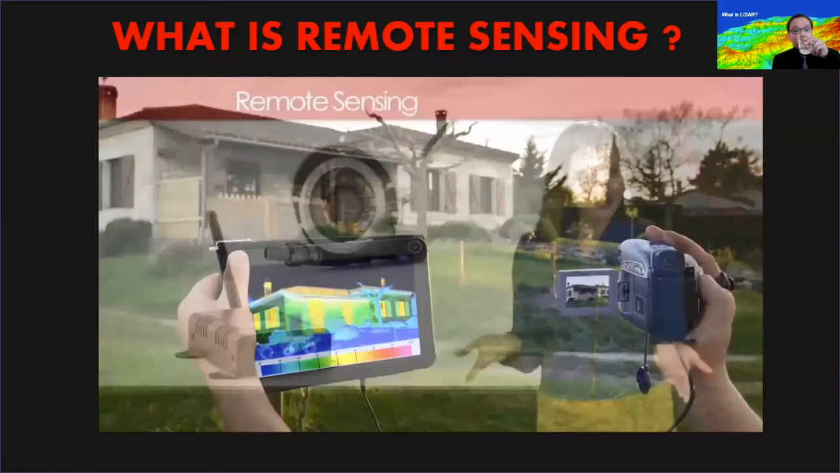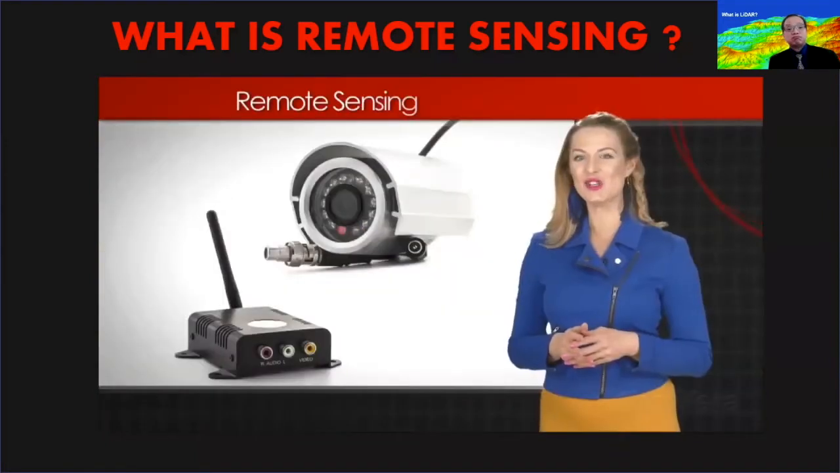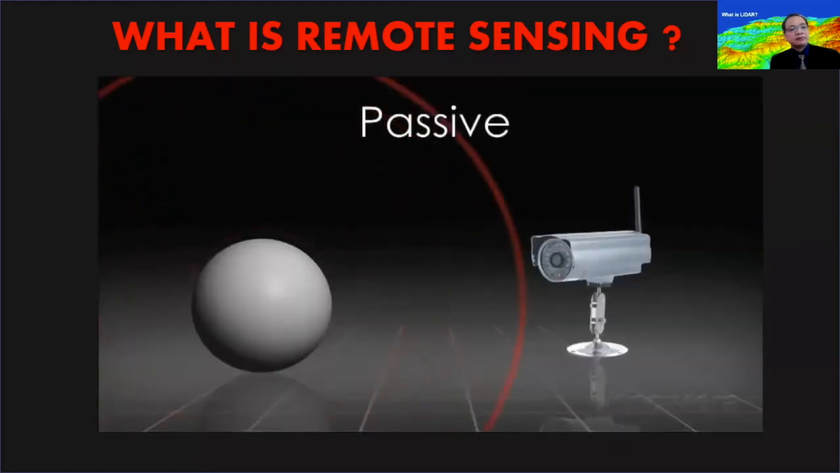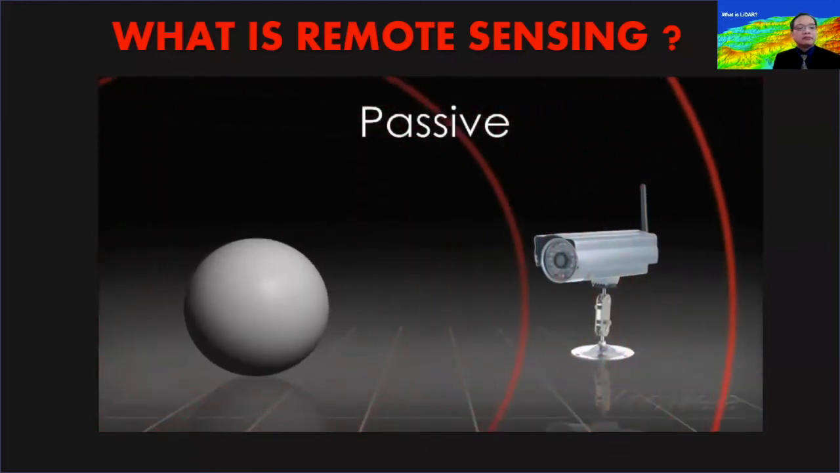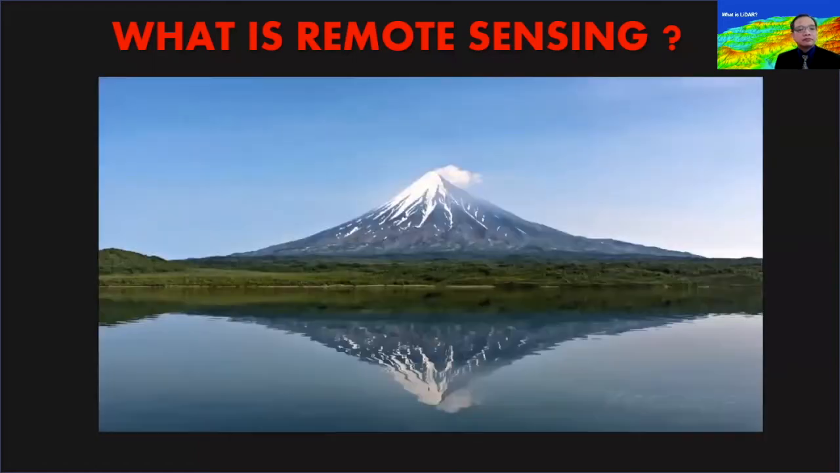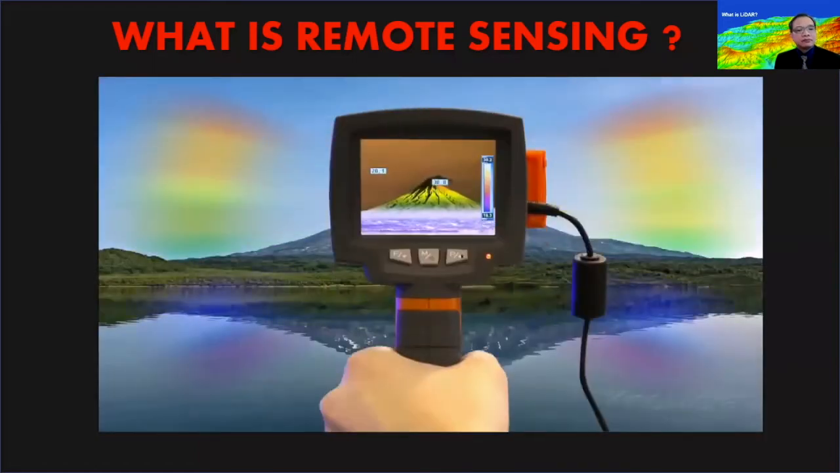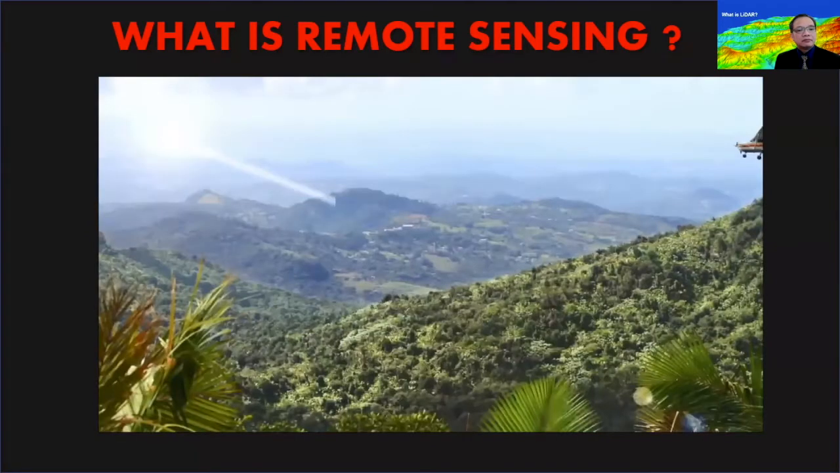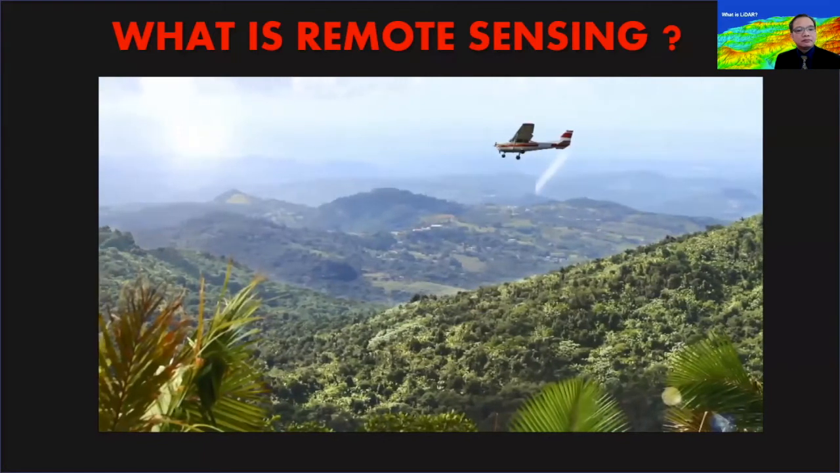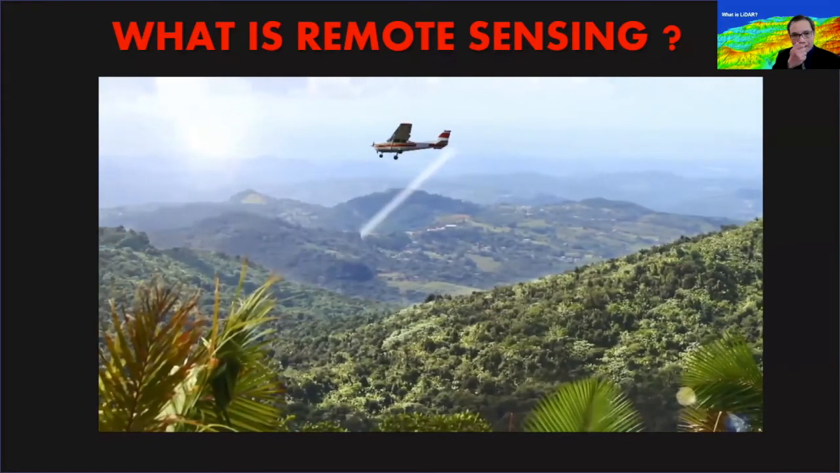For simplicity, we can divide all of the devices used in remote sensing into two groups. In passive remote sensing, technology is used to record an object's natural radiation. An infrared camera on a tripod that records heat coming from a rock formation or an airplane flying over a rainforest that registers the sunlight reflected from the forest's canopy are examples of passive remote sensing.